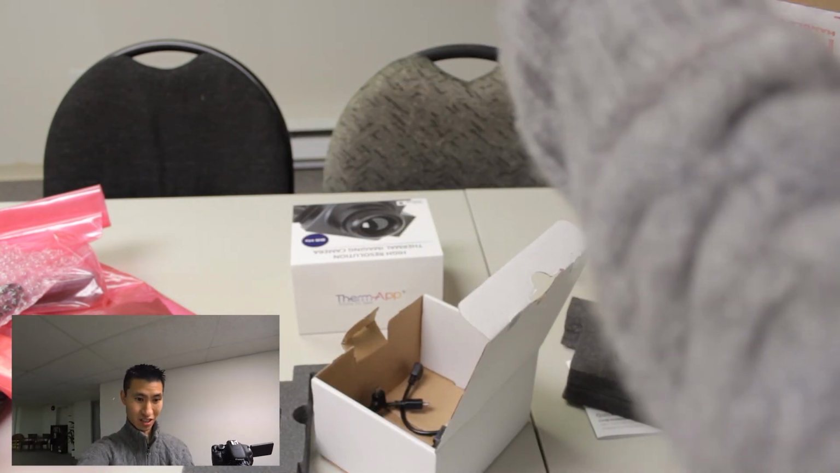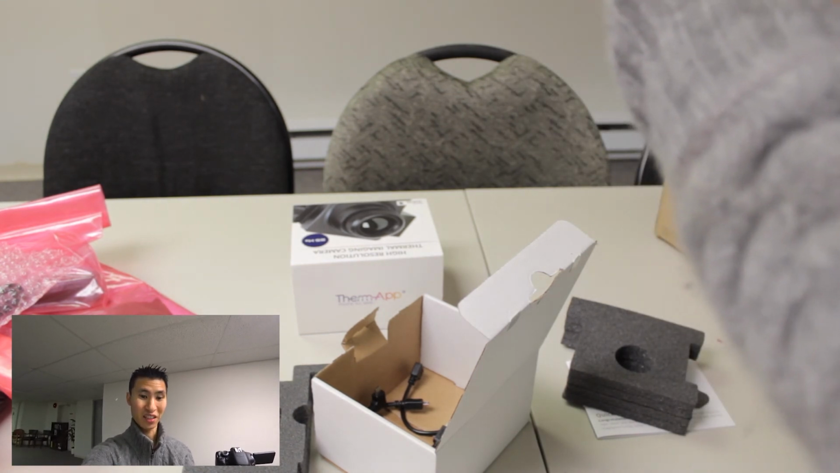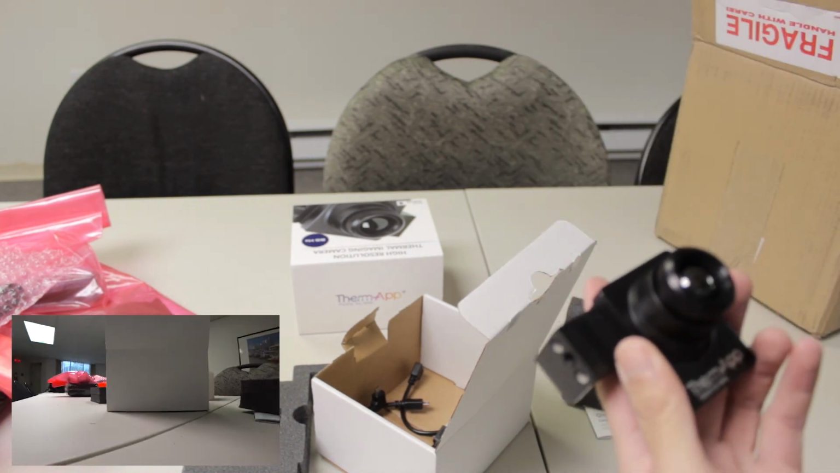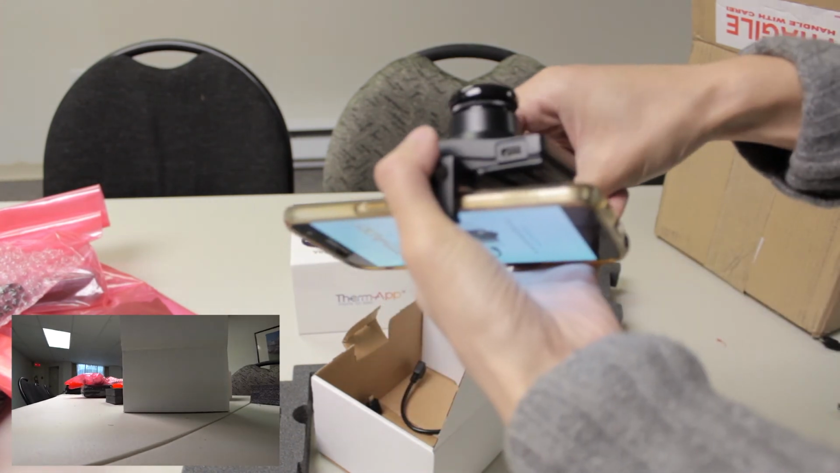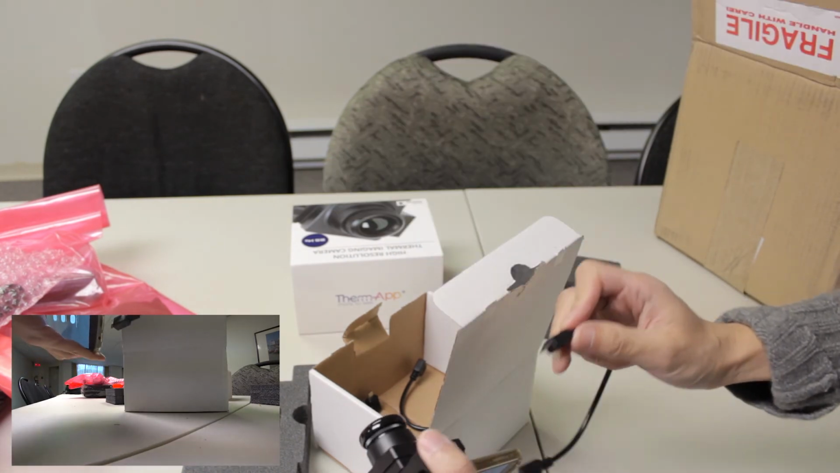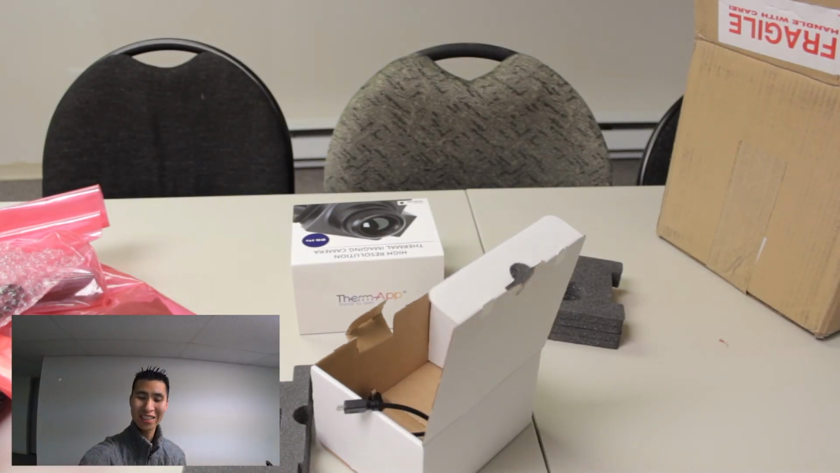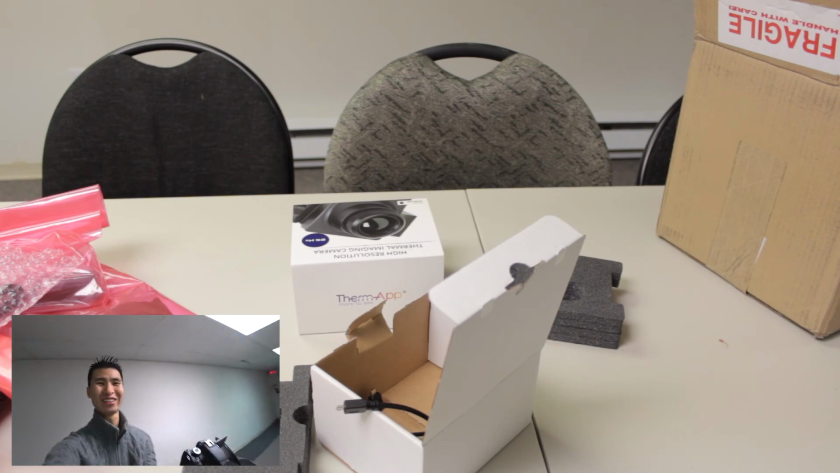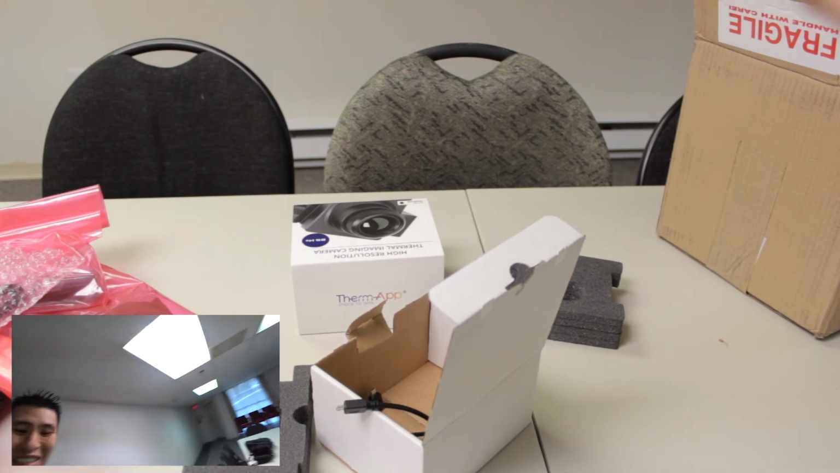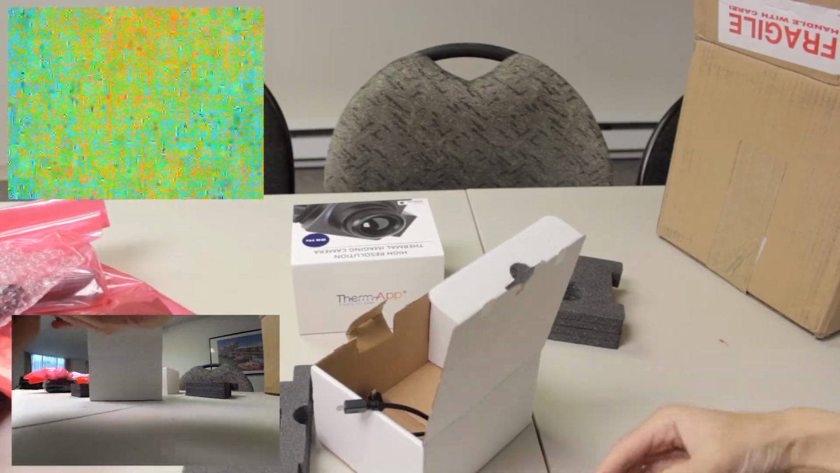Okay, let me see if I can set this up. I believe it should be simply just install an app and you connect this and everything like that. What a mistake. I was looking at this thing, like, why is there no picture? It's one of the biggest mistakes for new people who make film too. I left the lens cap on. Okay, let's take it off and see what happens. I'll just record it and see if it starts.